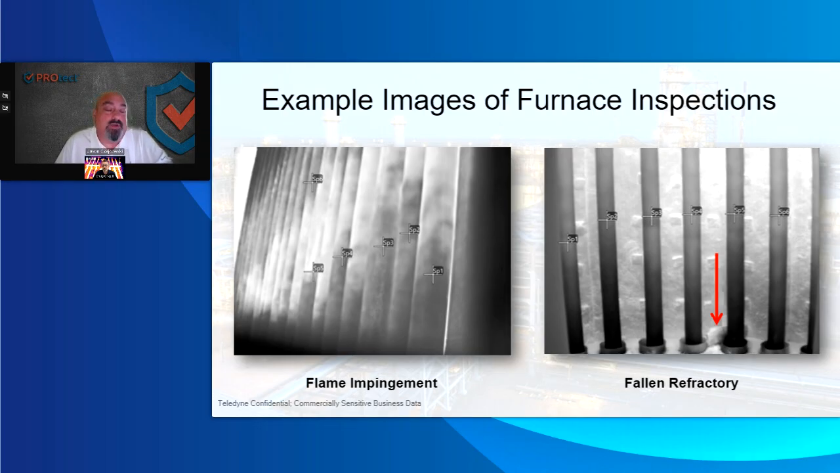It's difficult to do reformer heaters. I don't want to get into the entire portion of the reformer here, but on the right-hand image, being able to articulate the camera down and get the bottom where the tubes are coming out of the floor, they didn't know that they lost a big chunk of refractory. Now that they know that there's something going on here, you can monitor that, and the next time you go out on a quarterly, you can match up these images. The camera's just awesome for it.